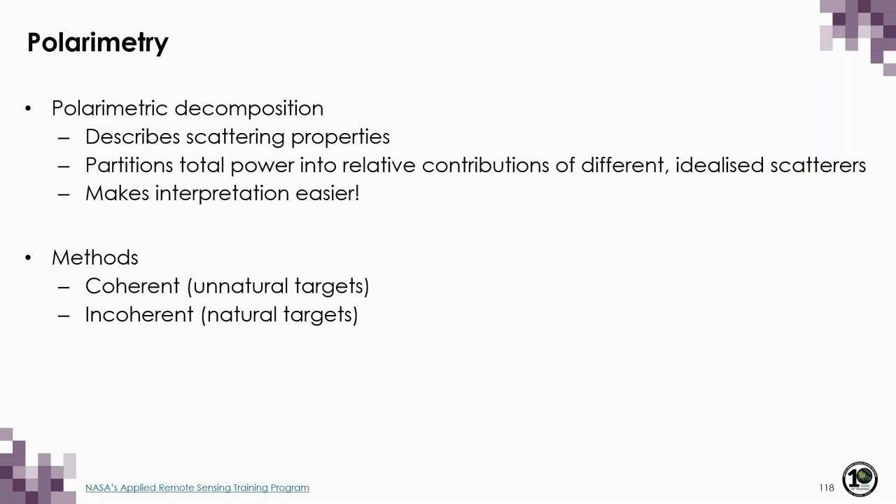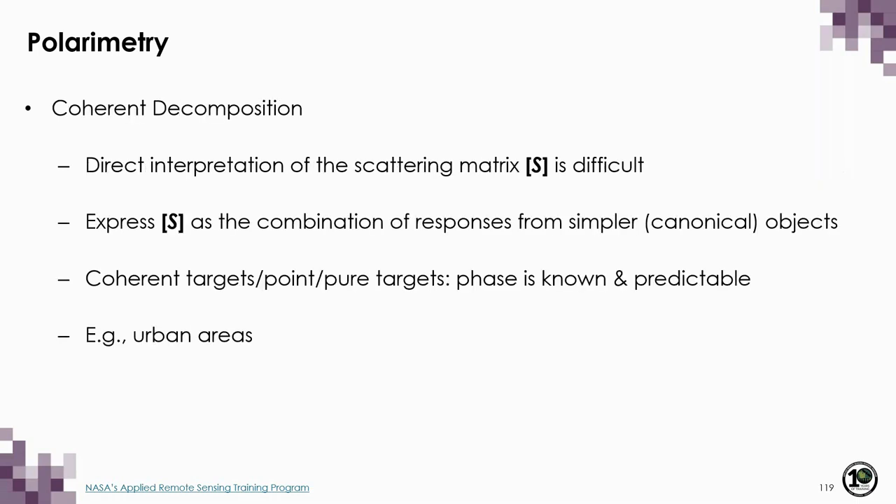And we can talk about two different types of decomposition methods: coherent methods, which are more appropriate for human-made or unnatural targets like buildings, and incoherent methods, which are more appropriate for natural targets. An example would be a forested area.